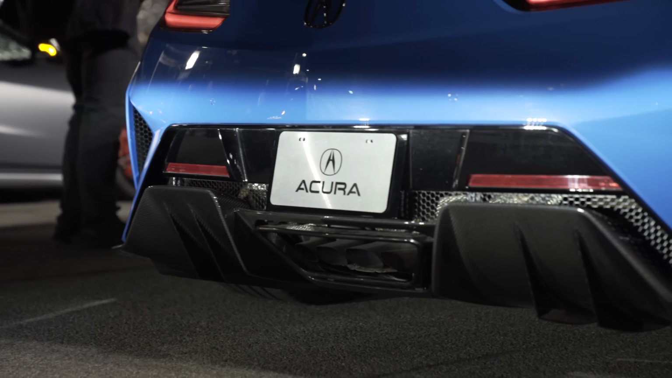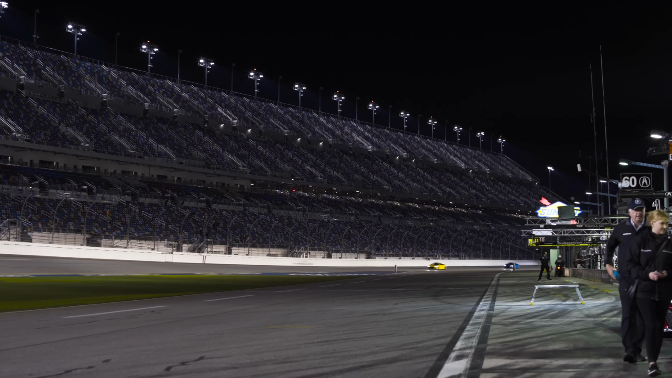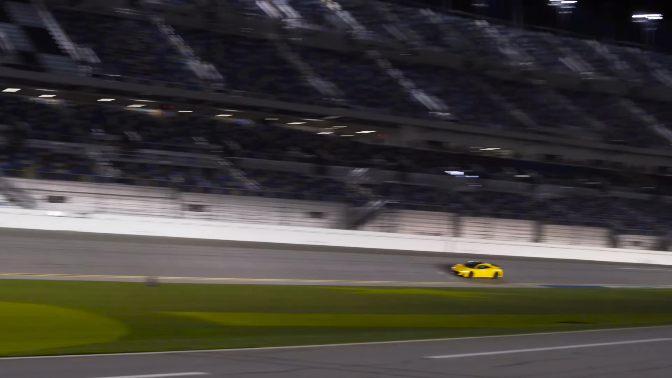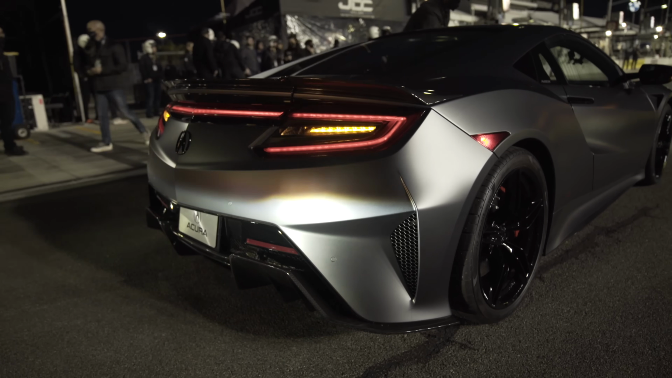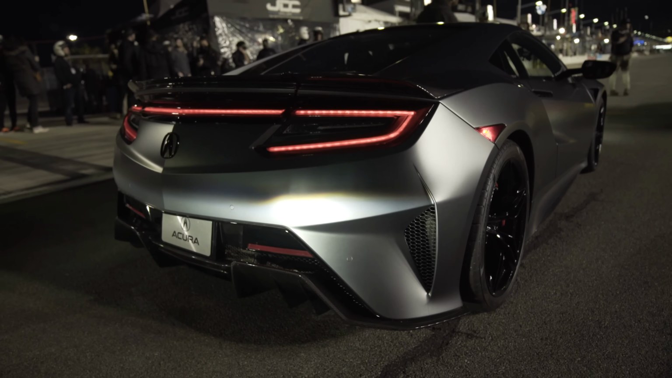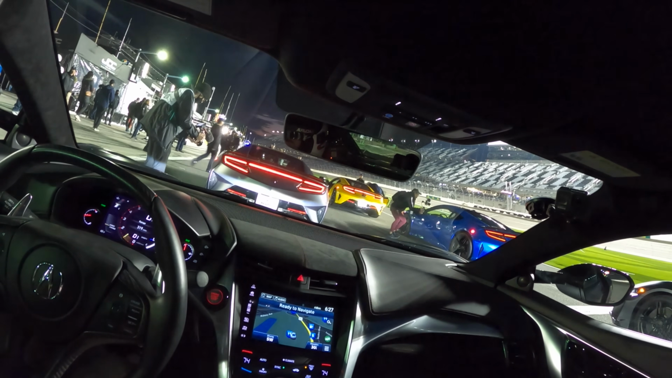It looks fantastic. But I just can't believe where we're driving, because not only are we at Daytona, tomorrow is the 24 hours of Daytona, the Rolex 24. Very incredible stuff. We've been here with Acura. I just could not be in a better mood right now. This is very exciting stuff.